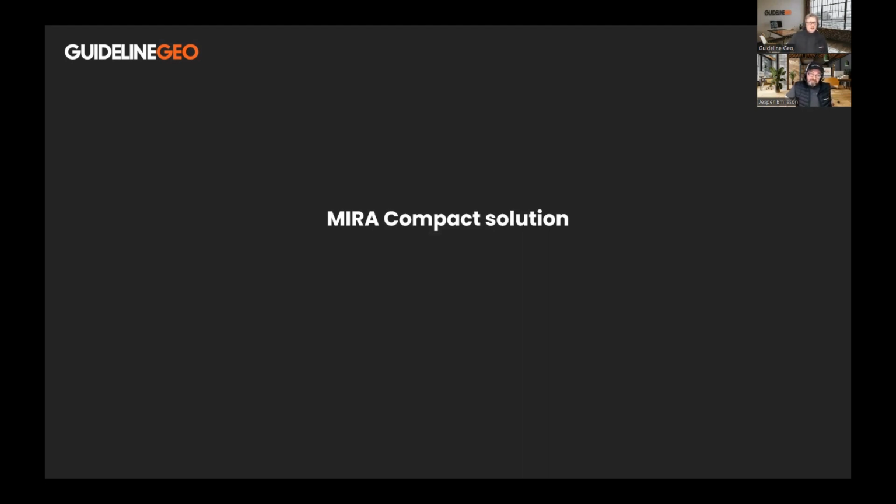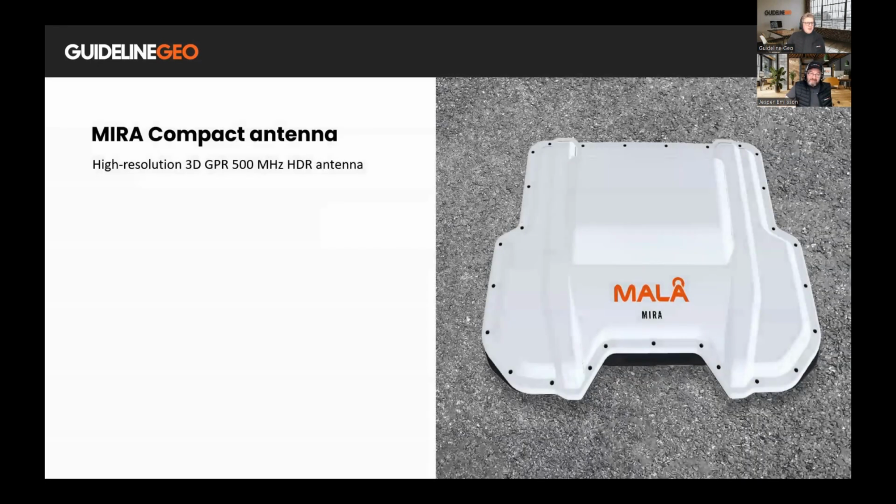Yes, thank you very much, Jesper. I will deep dive into the more nitty-gritty parts of the system. Let's start with the antenna box where everything happens. High resolution 3D GPR, 500 megahertz central frequency, based on the HDR technology that we're really proud of, as Jesper has mentioned.